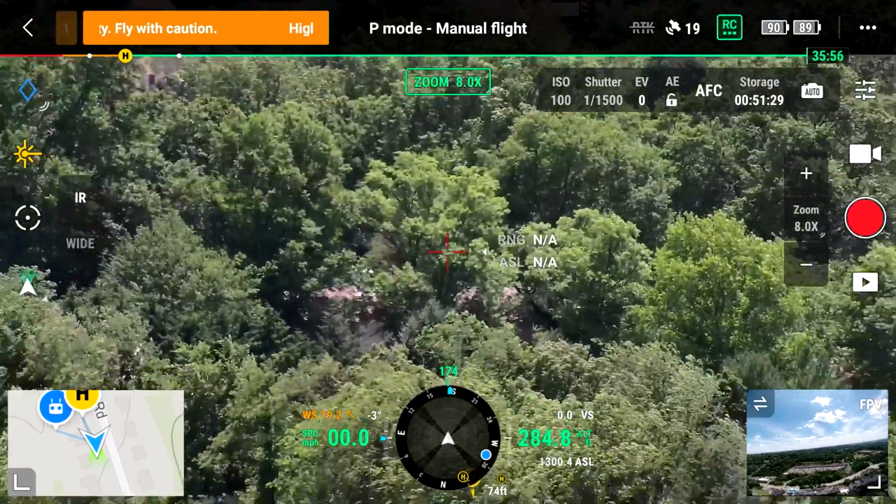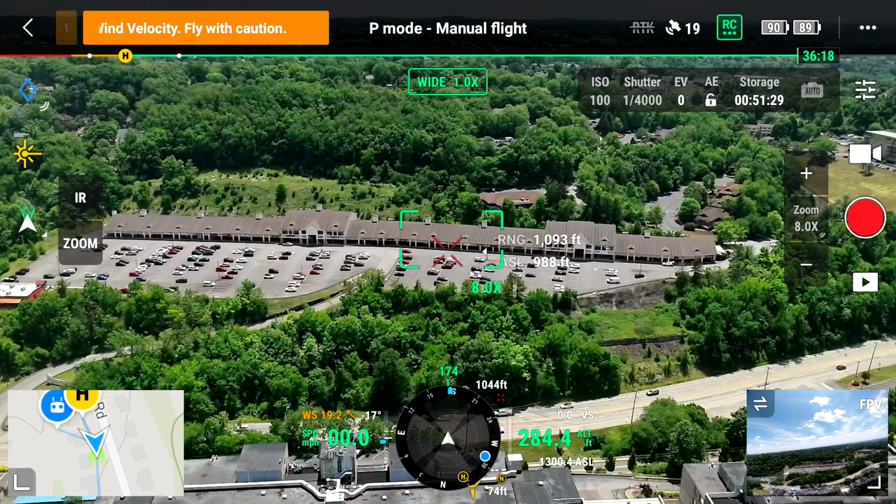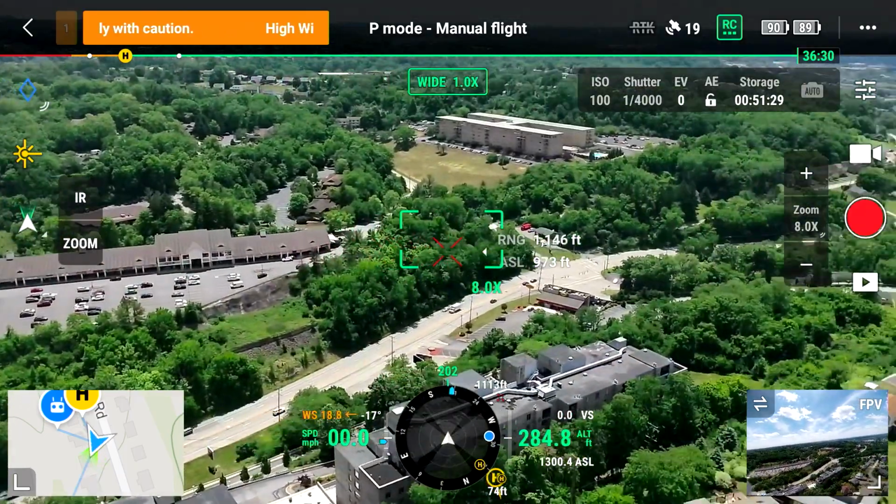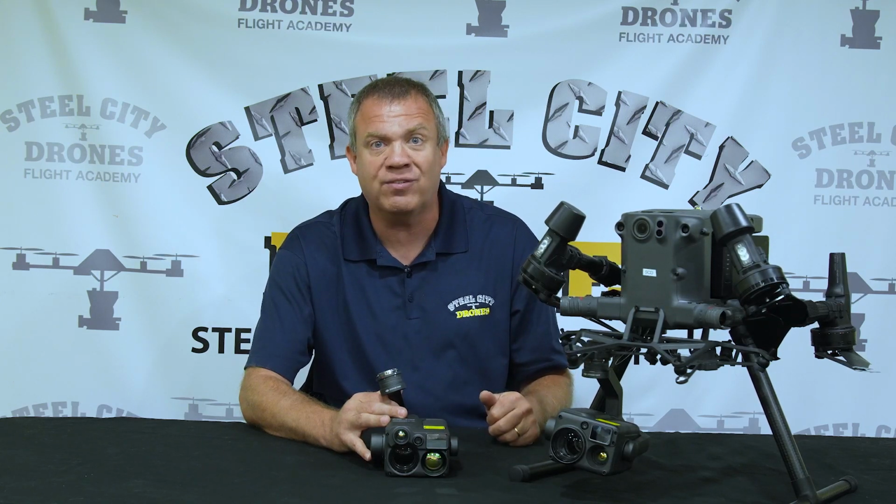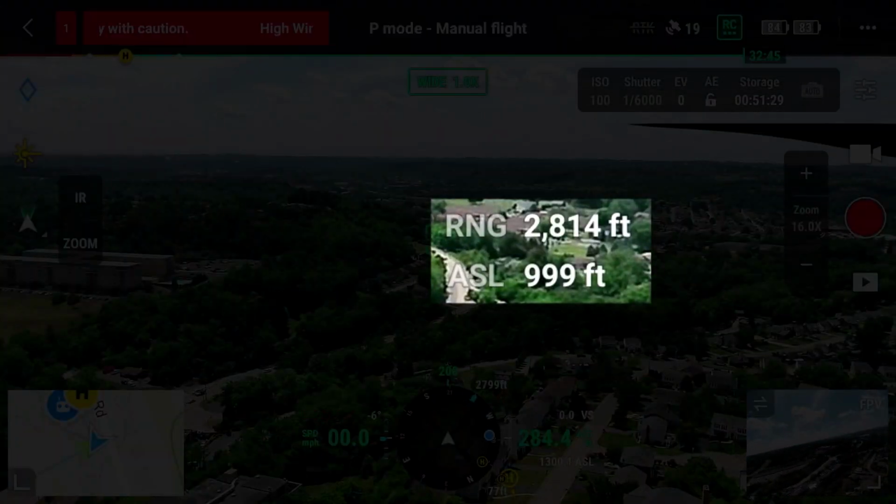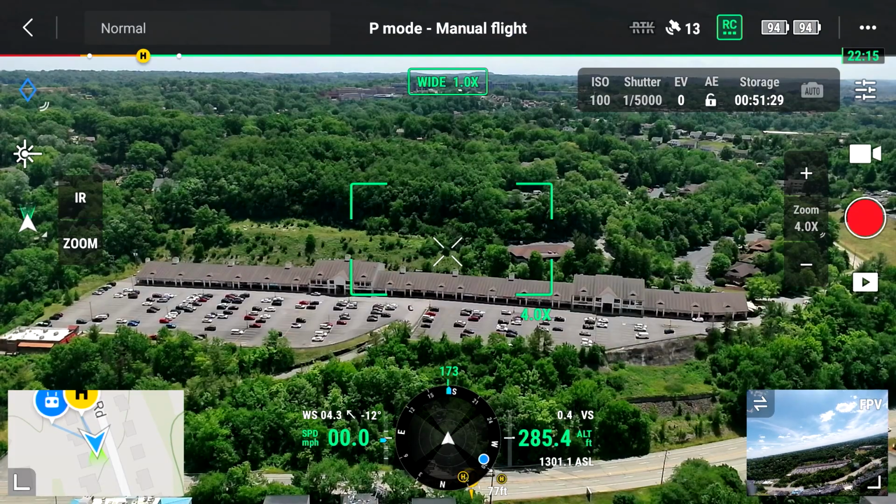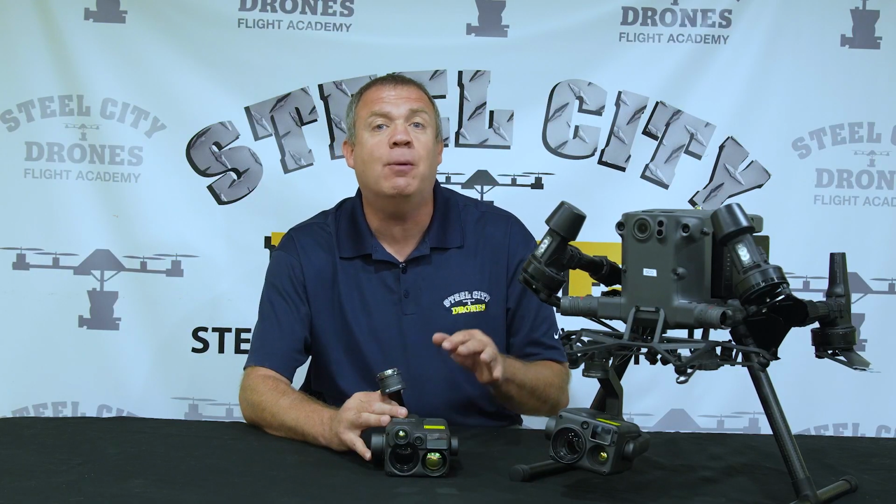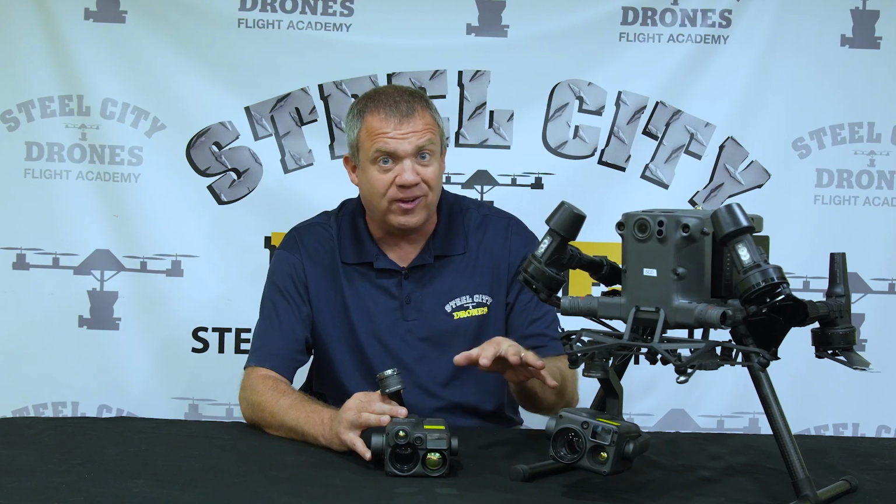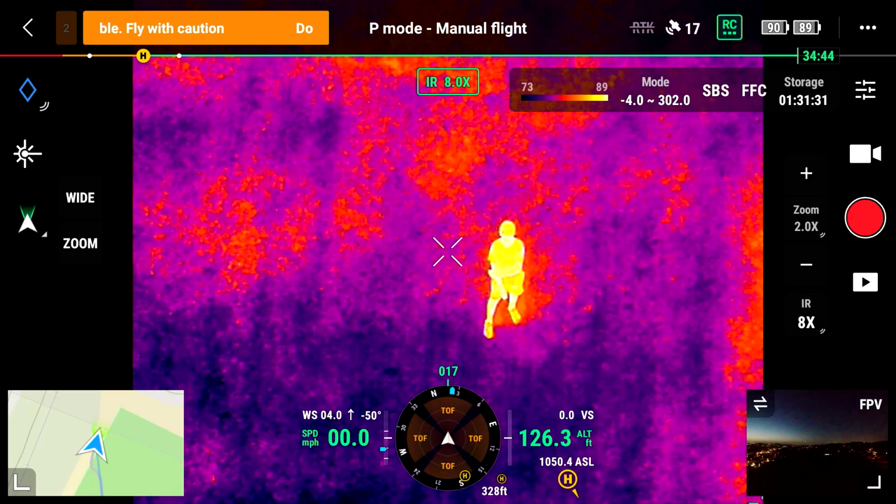Other features of the N version include a much improved rangefinder. Compared to the T version, which is about 1,700 feet from my experience, and anything past that has been hit or miss, this significantly improves the overall range of the rangefinder. Both aircraft have wide cameras as well. The area where I want to concentrate, and where we need to stress the differences between the models, is on the thermal side and in the zoom capability of the camera.